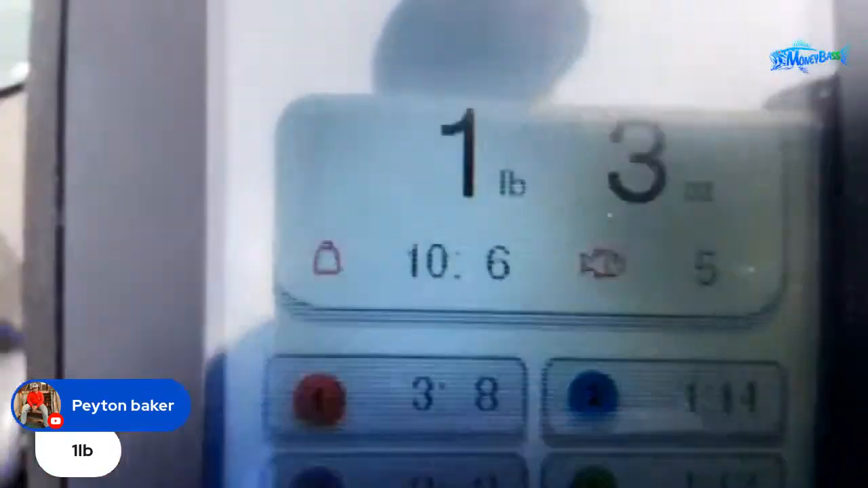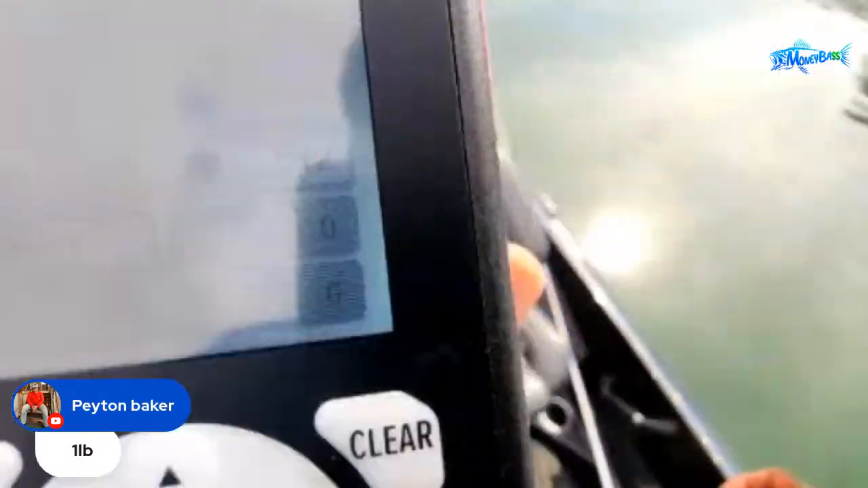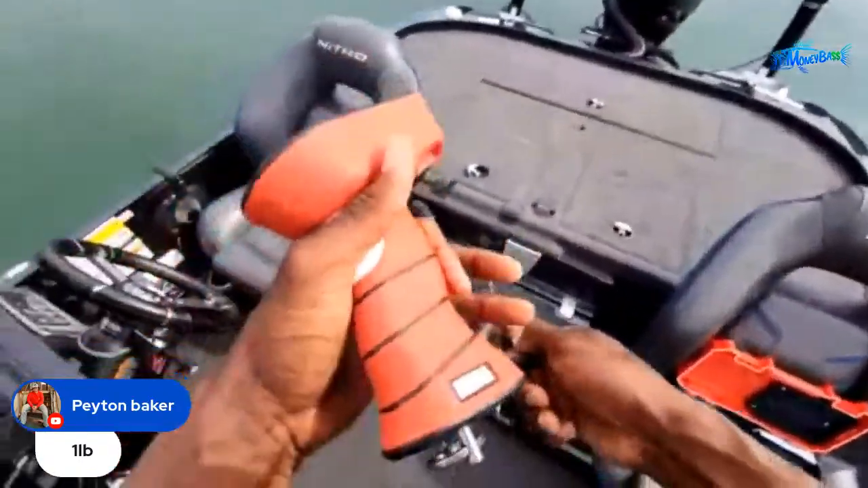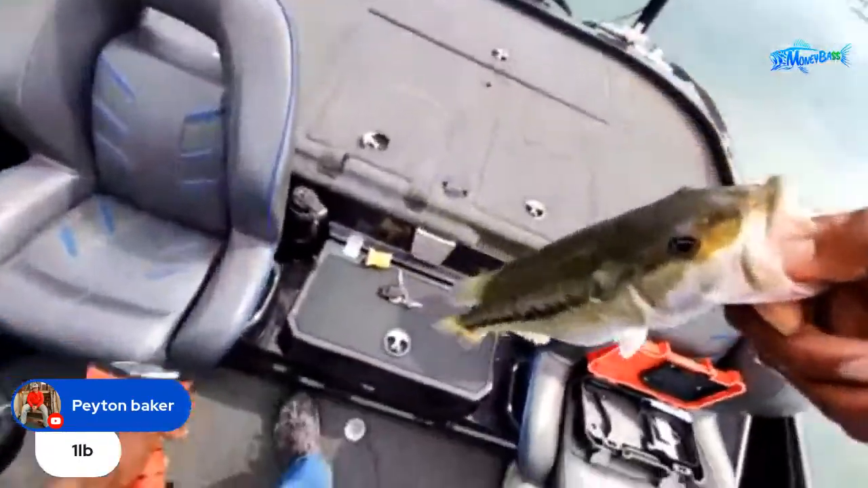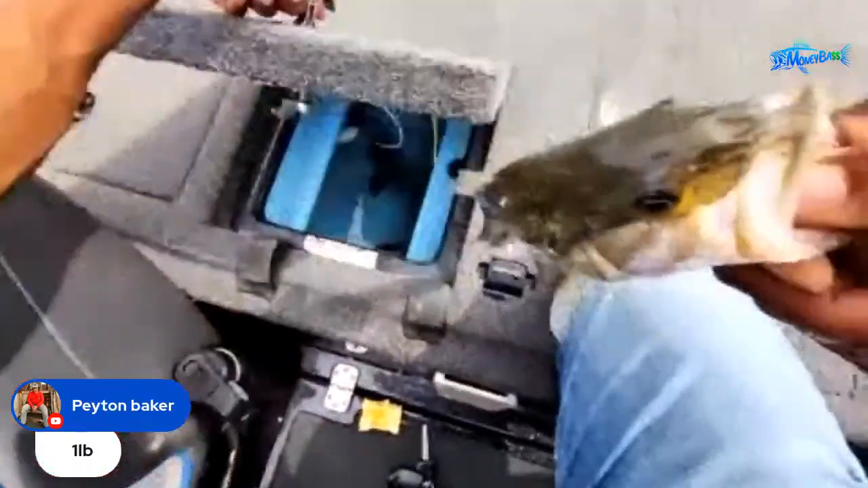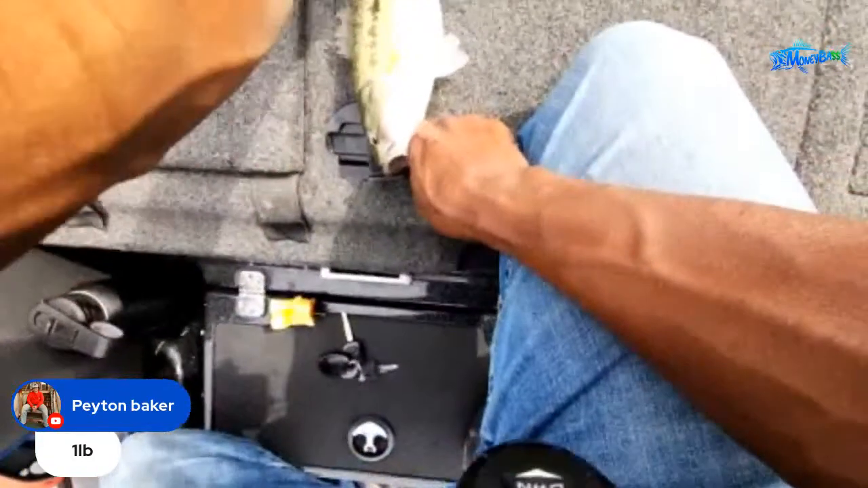All right, let's see. 1 pound 2 ounces. So we're getting a little smaller on the fish. We're getting some numbers, guys. I mean, what do you think? When you're watching, is just the catching of the fish a little bit of excitement for you? Do you guys want to see some poundage, some size on those fish that are coming in?